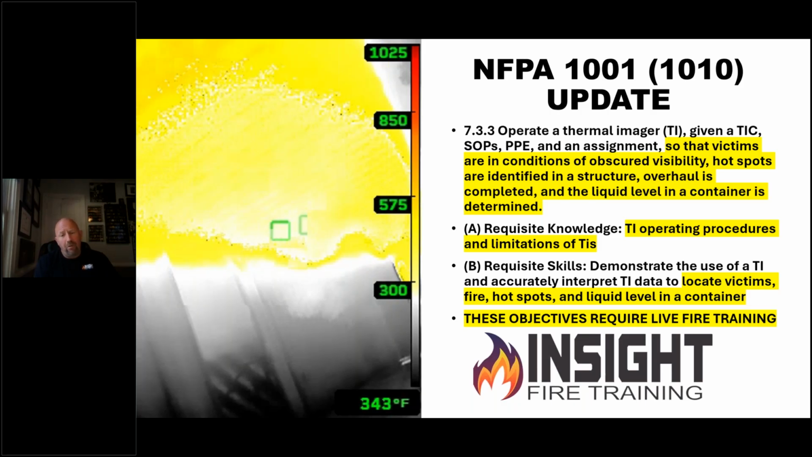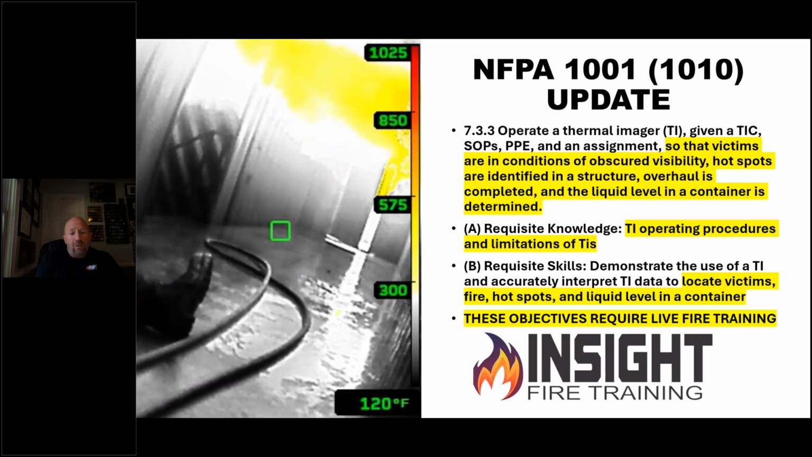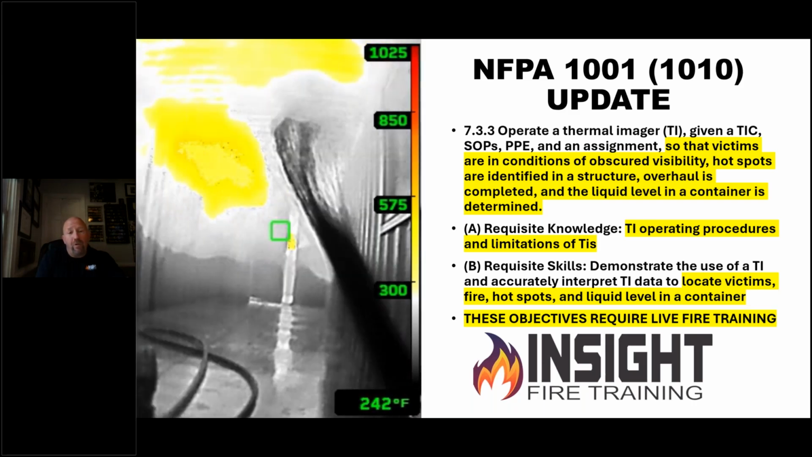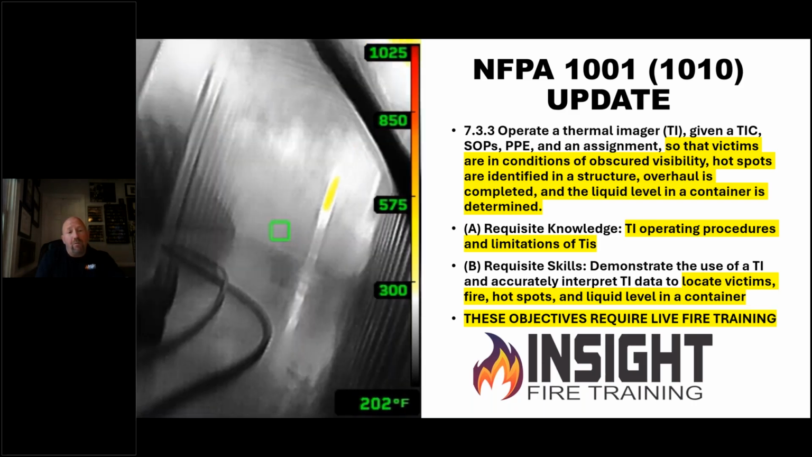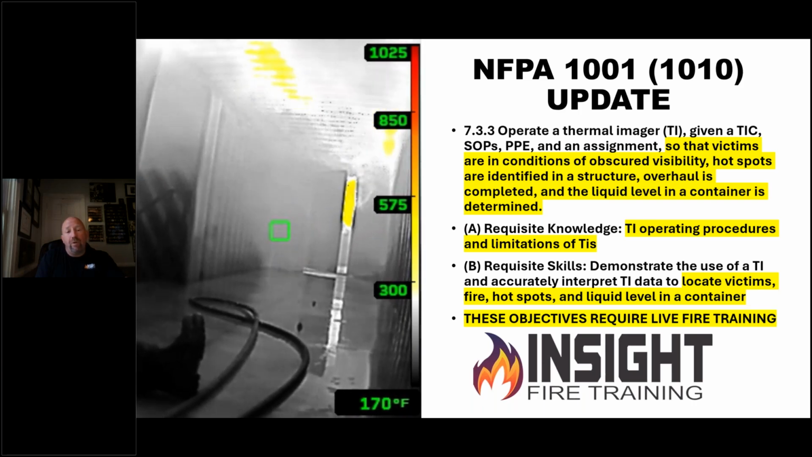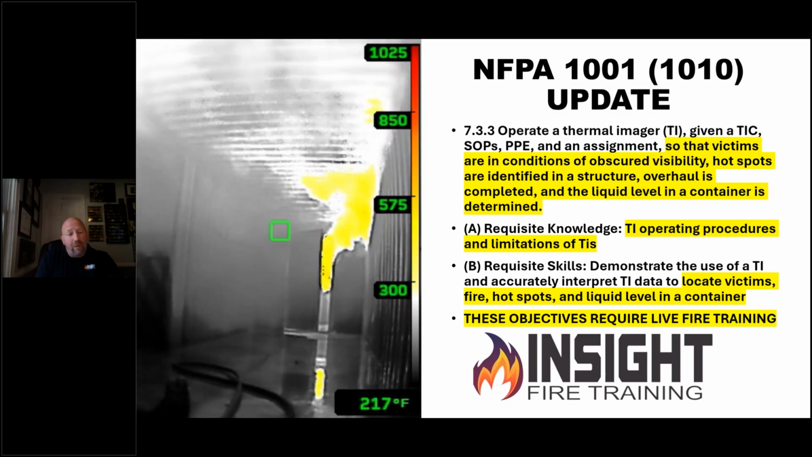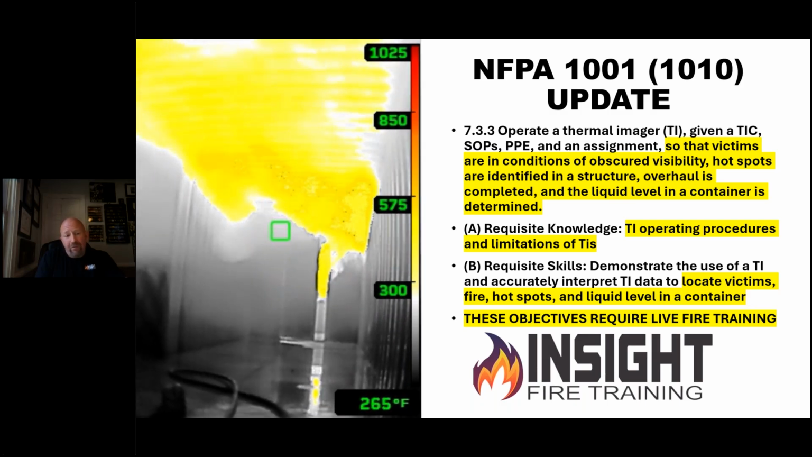That last one can be a little gray area because containers are not all the same. And please don't use artificial smoke to train firefighters to recognize a victim. These objectives, ladies and gentlemen, require live fire training, like this Fire Pro 300, showing us looking down the hallway, briefly cooling the hallway, and showing us erasing the color, so to speak, and watching the convection return in what we call a thermal rebound drill, where we can force a rebound and diagnose the direction, level, and intensity of the fire, where it is.